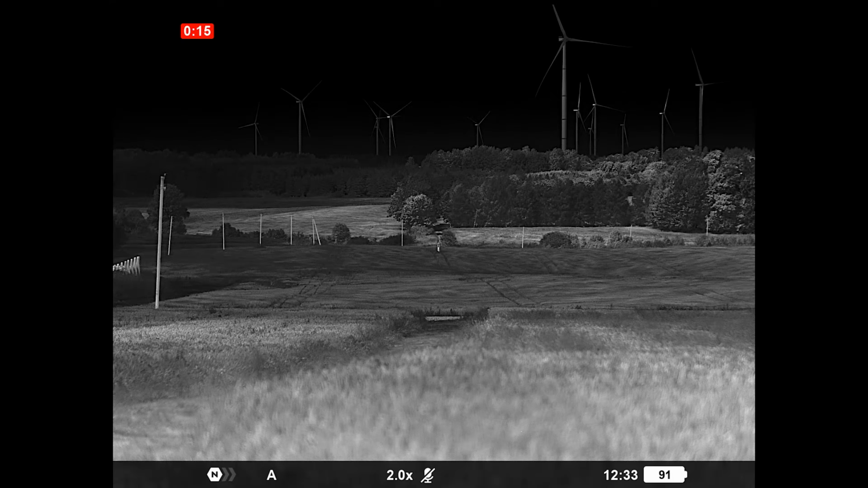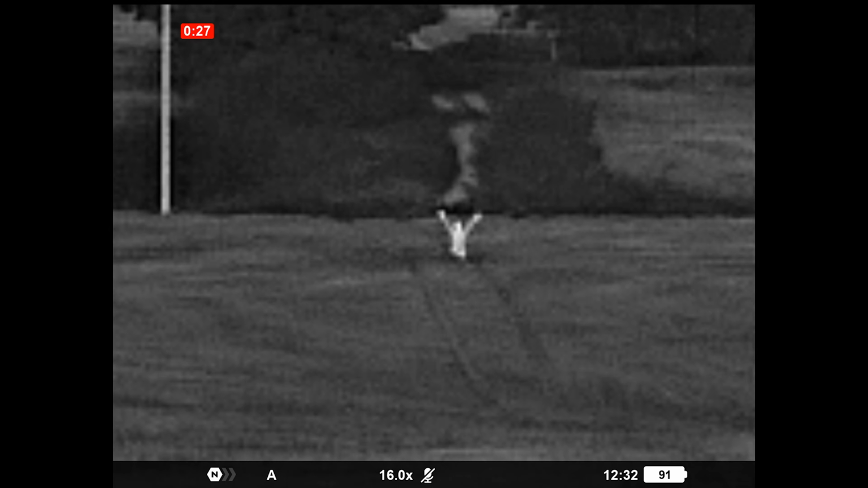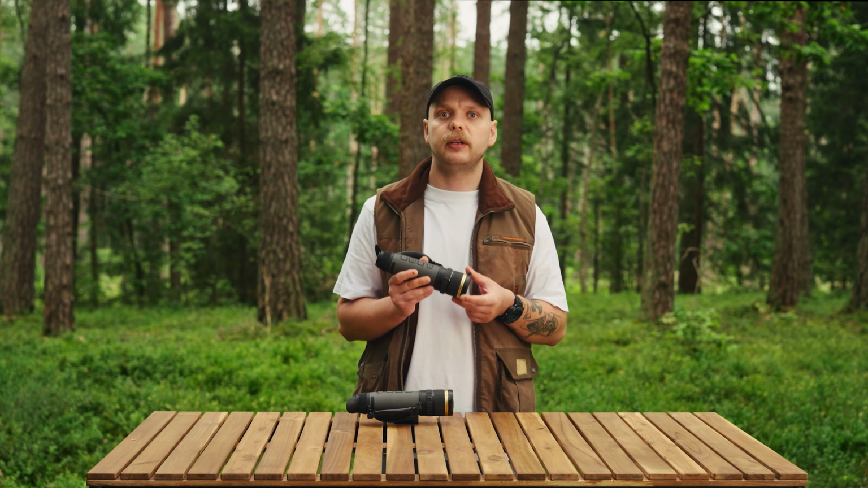One honest point, the zoom is digital, not optical. So when you zoom in, you're not adding detail, you're enlarging the pixels you already have. It helps you get a closer look to confirm what you're seeing, but it won't turn a blurry animal into a sharp one.